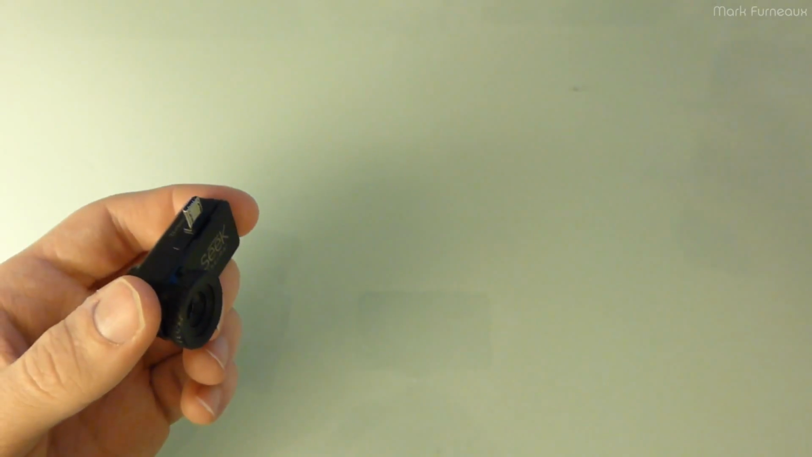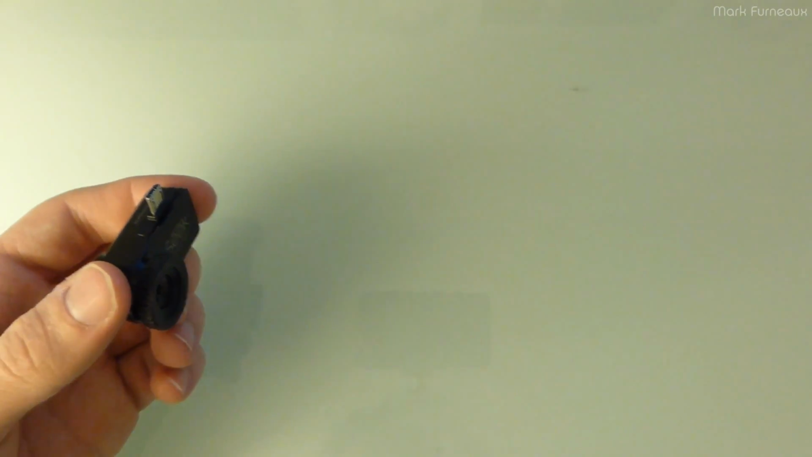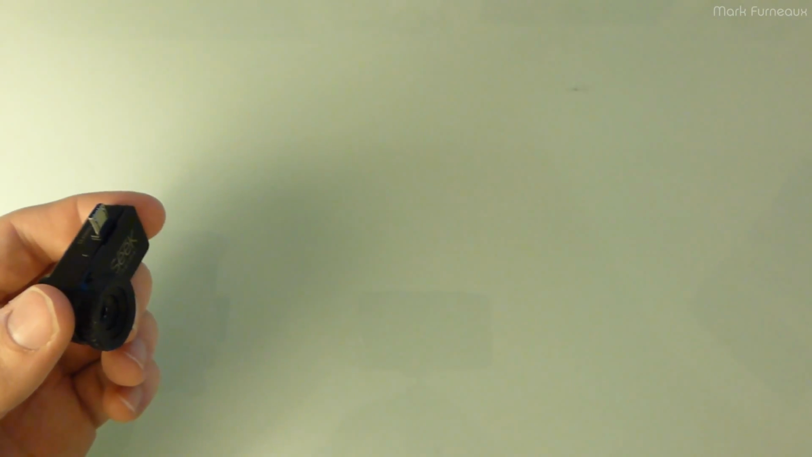And just for comparison, I will put it on my other phone just so that you can see the difference. Just get that out here.